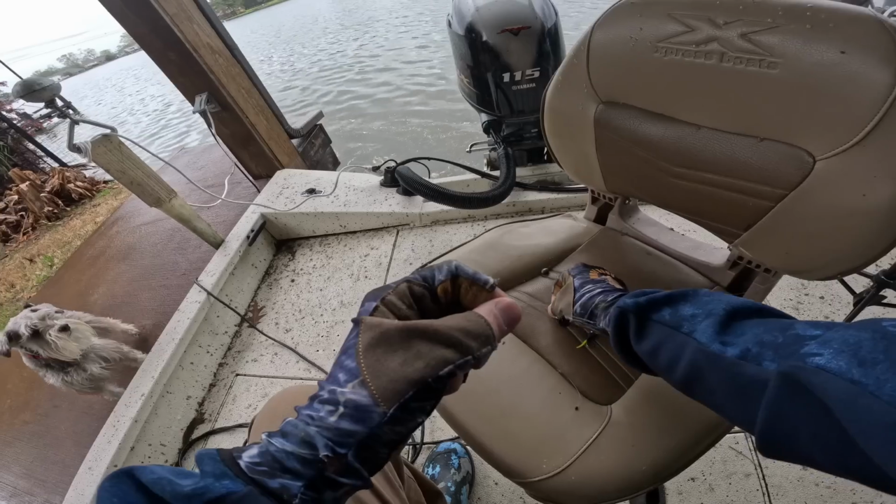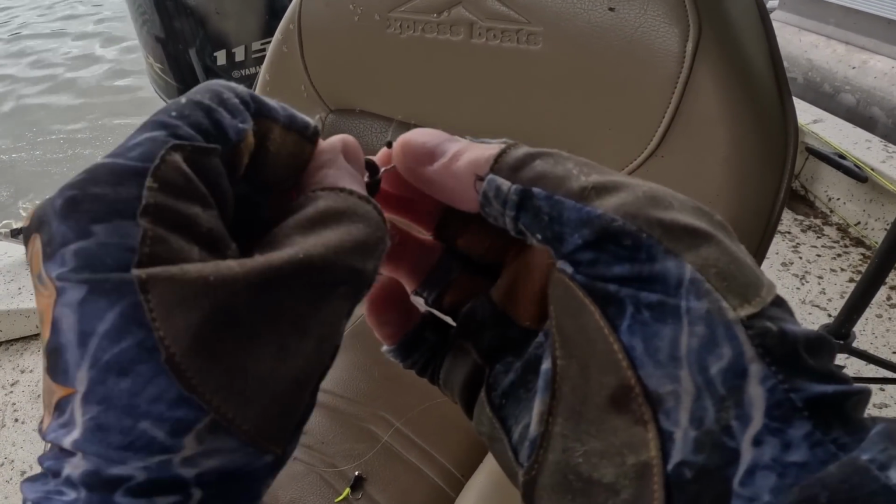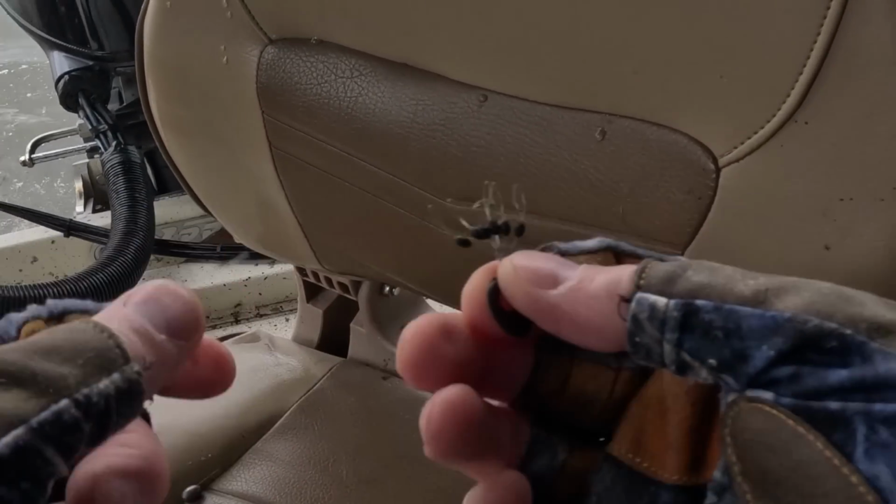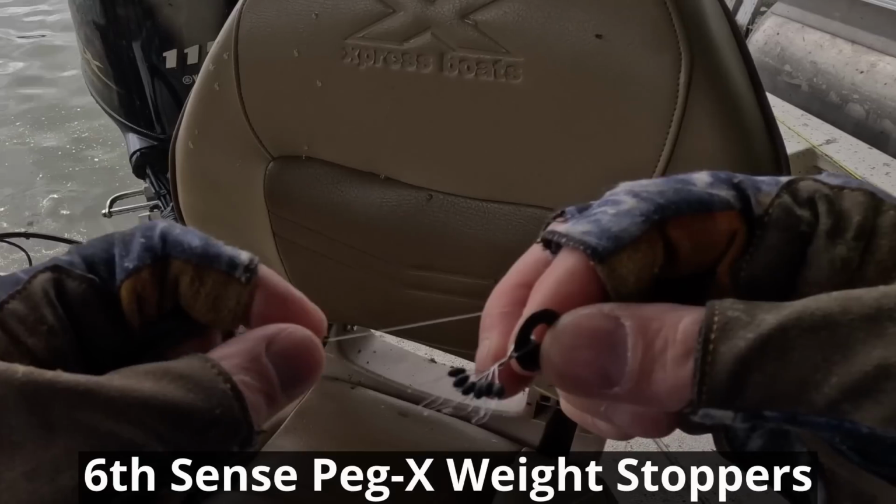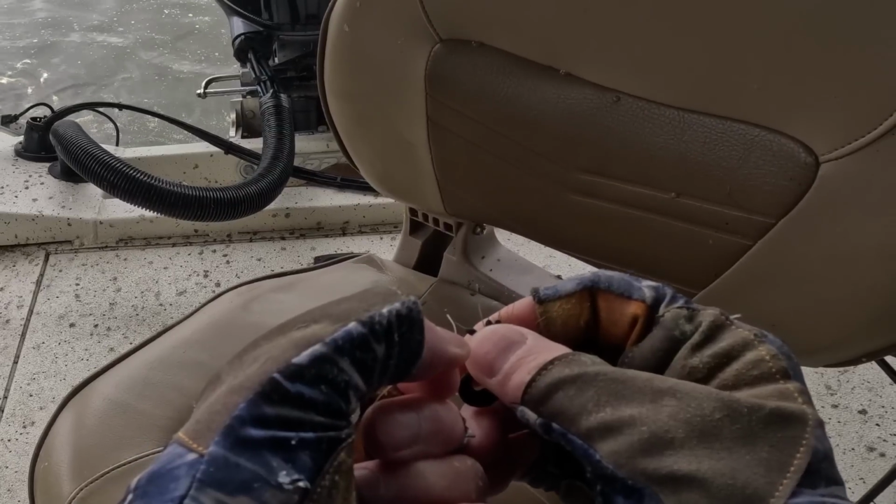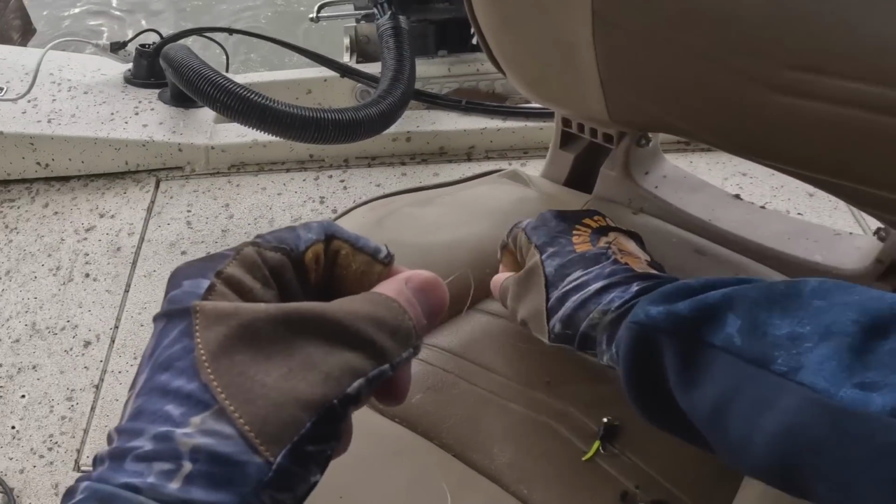That's the setup. Hey, one of my viewers, Terry, in the comment asked about these weight stoppers that I use, and this is a generic brand I got off Amazon. My favorite one is 6 cents Peg X weight stoppers. You can get them at Academy. I've got 10-pound test monofilament here. So put your line through the wire, pull the rubber over the wire onto the line, and then put your weight on.